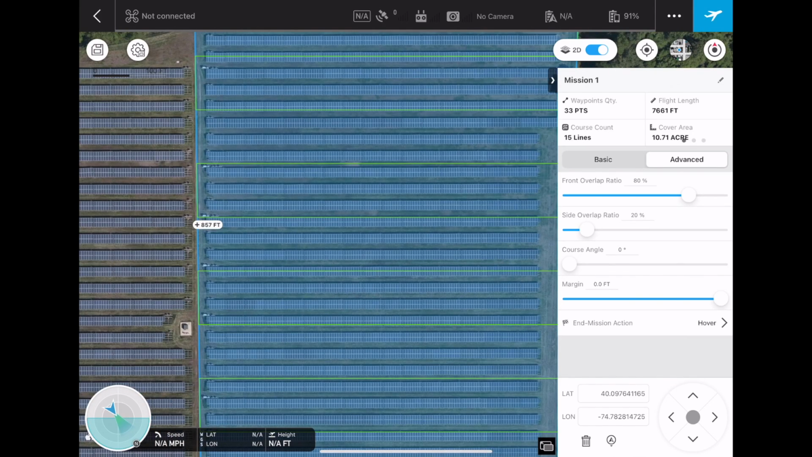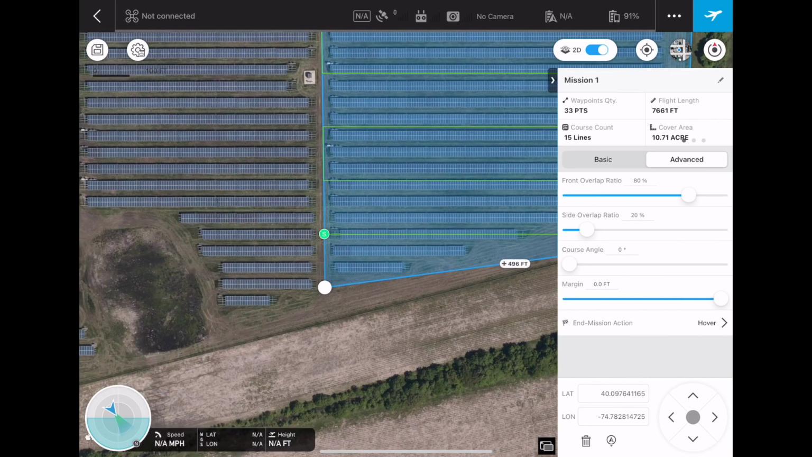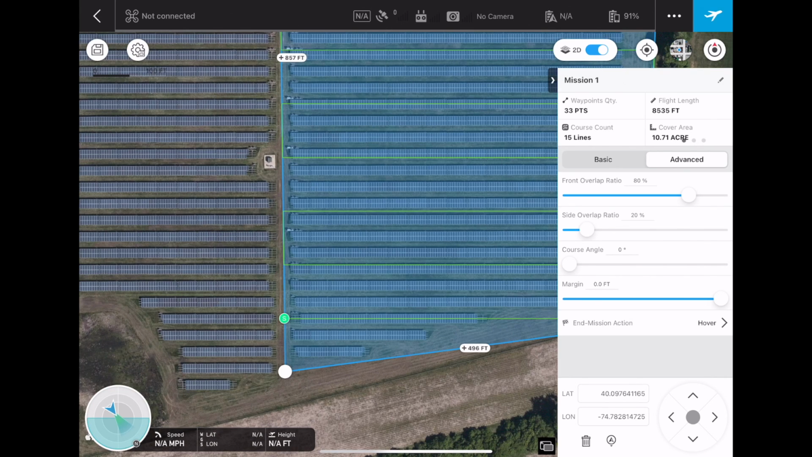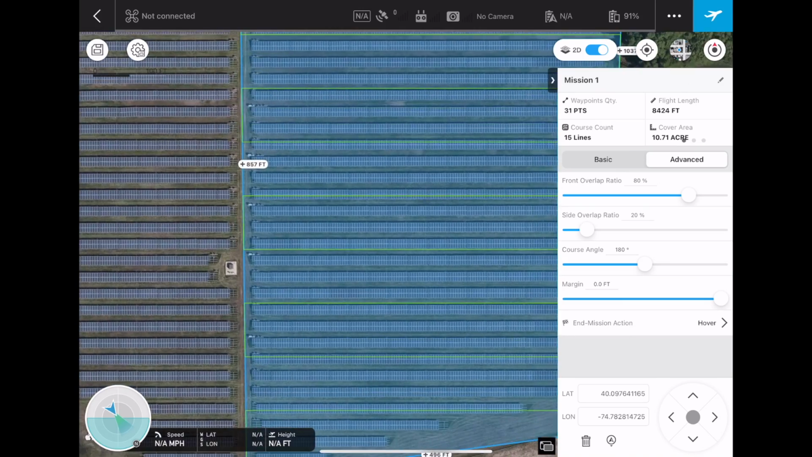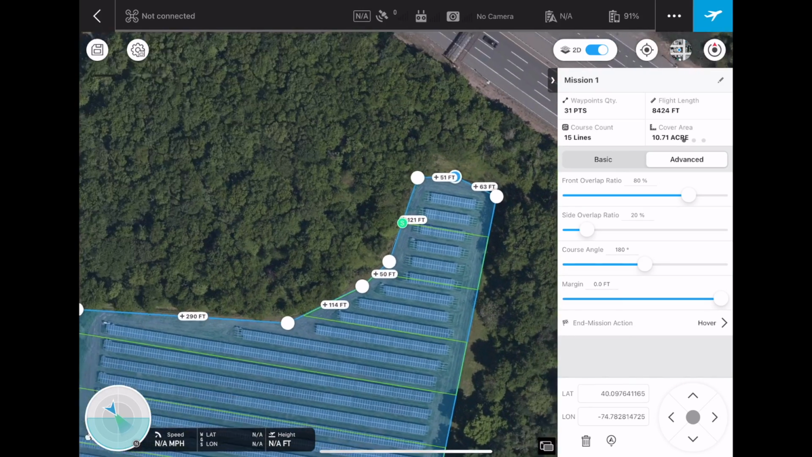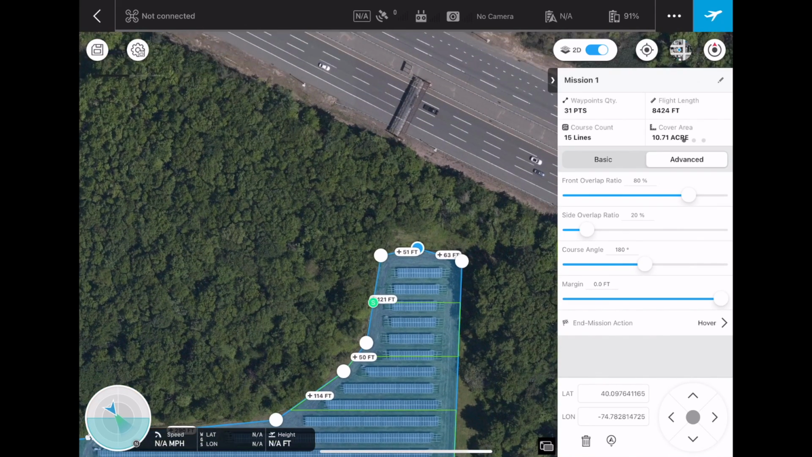And so if we did the course angle at 0 degrees, the drone would start down here at the S, but the front of the drone would be facing towards the farm fields, which is also where the panels are facing. So we actually need to change the course angle to 180 degrees. And so now the drone will start up here at the top of the site at the S, and the front of the drone will be facing the road.